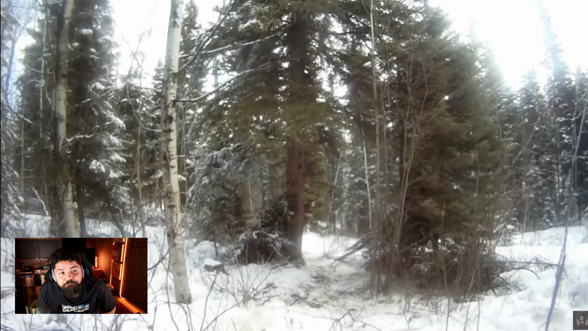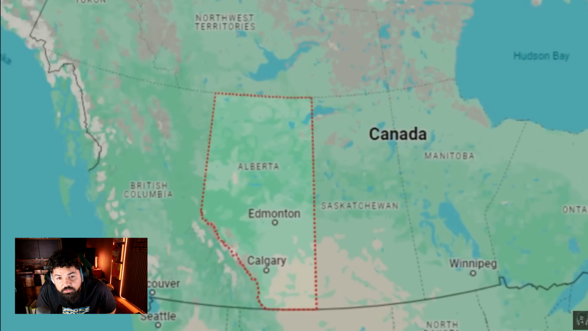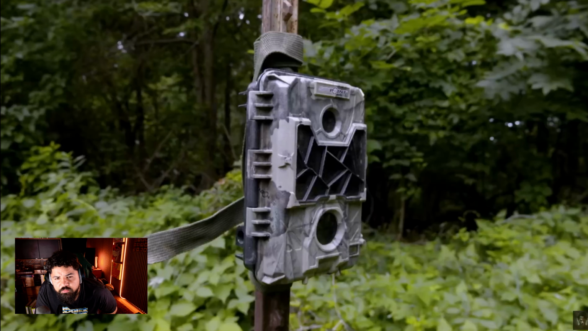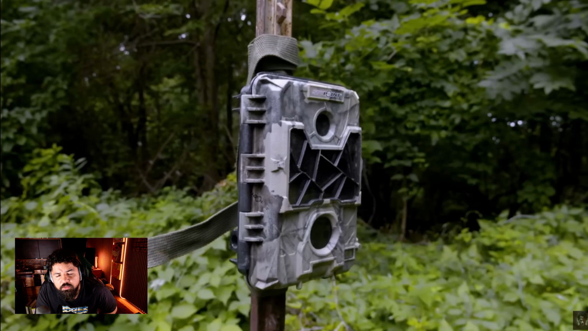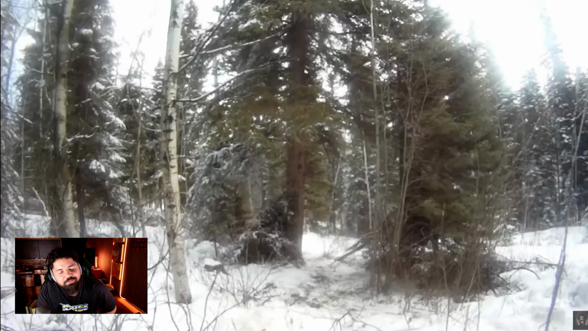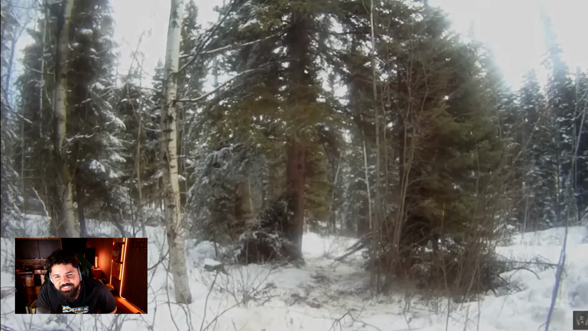This interesting Bigfoot trail camera video comes from West Central Alberta, Canada. It was shared on January 17th, 2024. The trail camera was set up in this forest to film and gather data on wolverines. But they never expected to capture something like this.